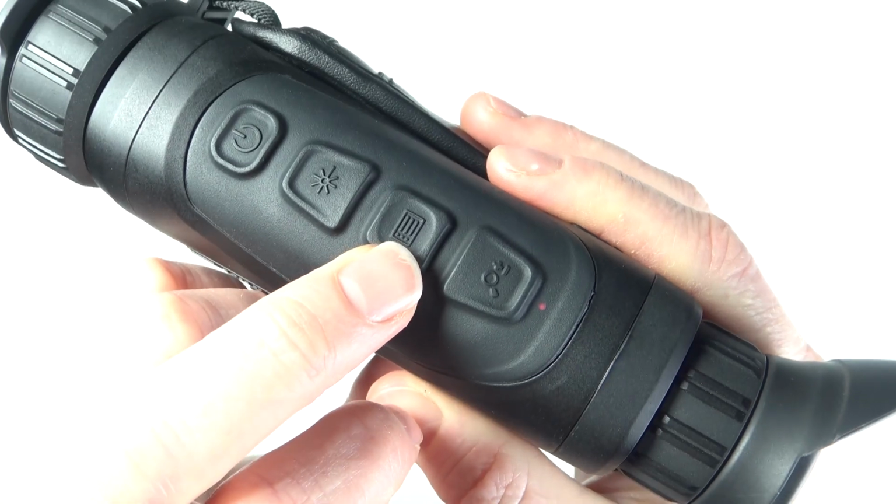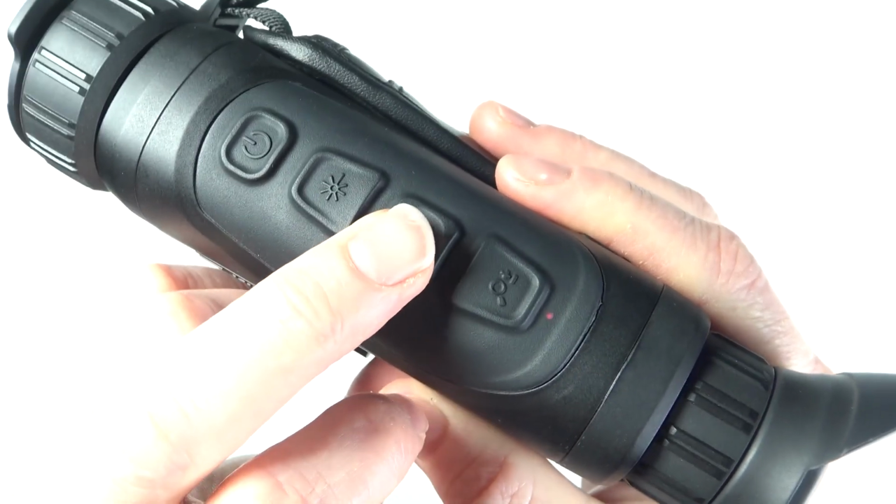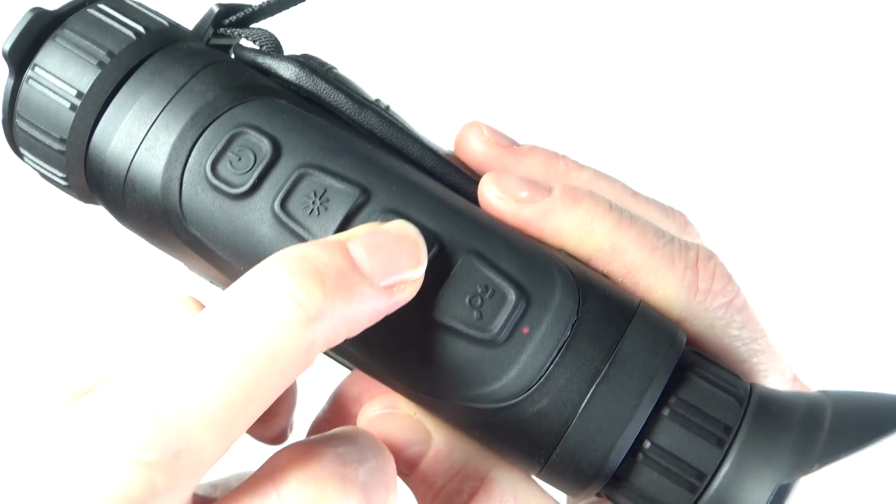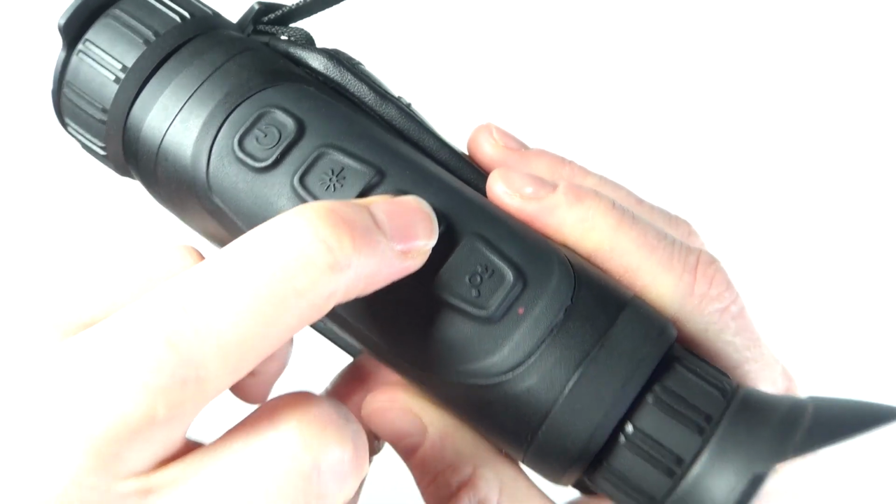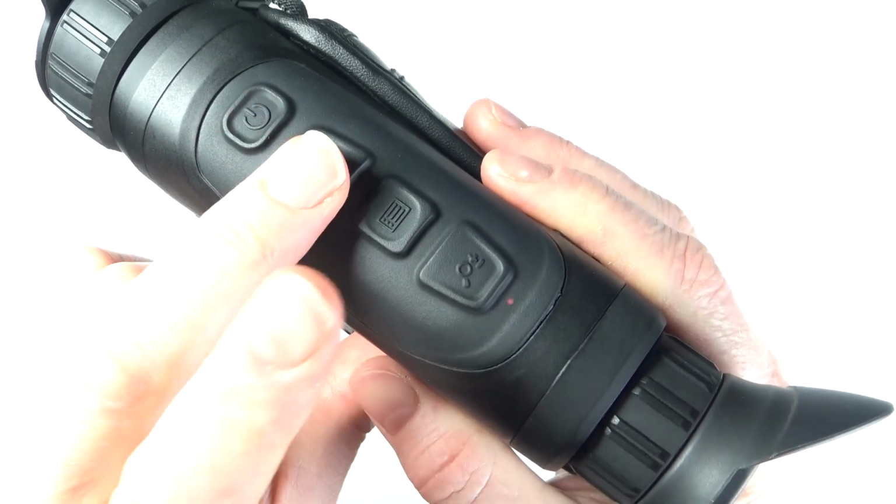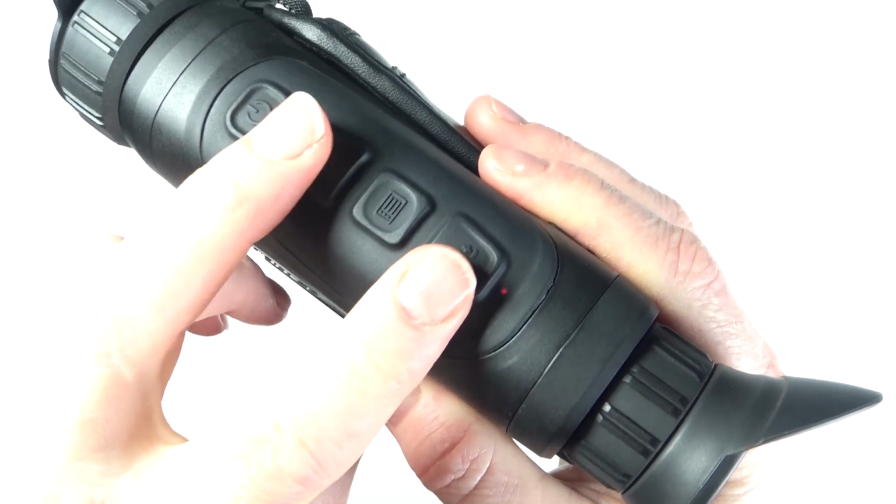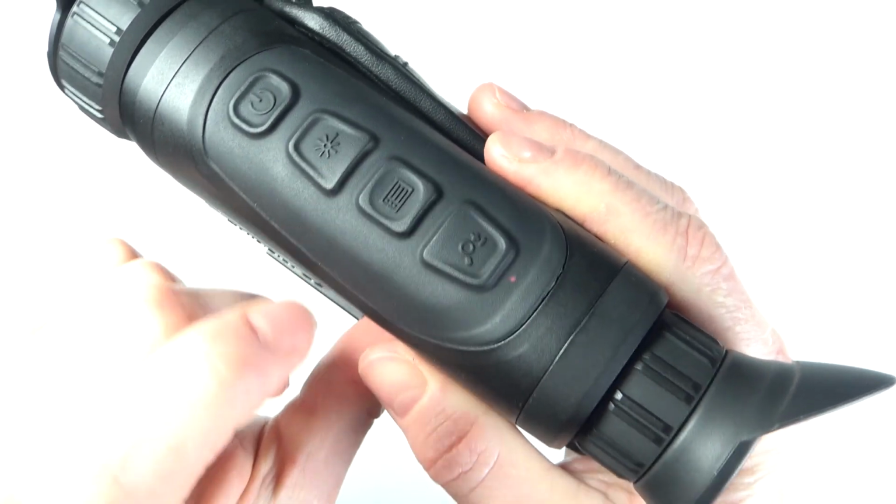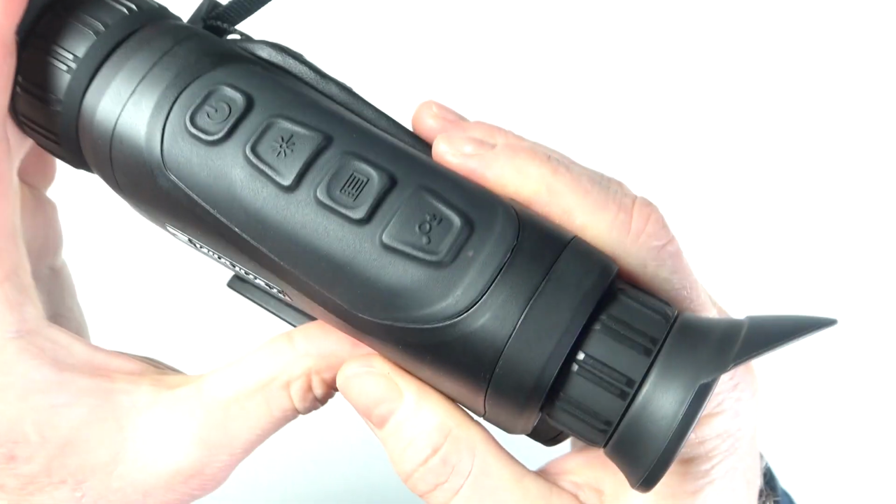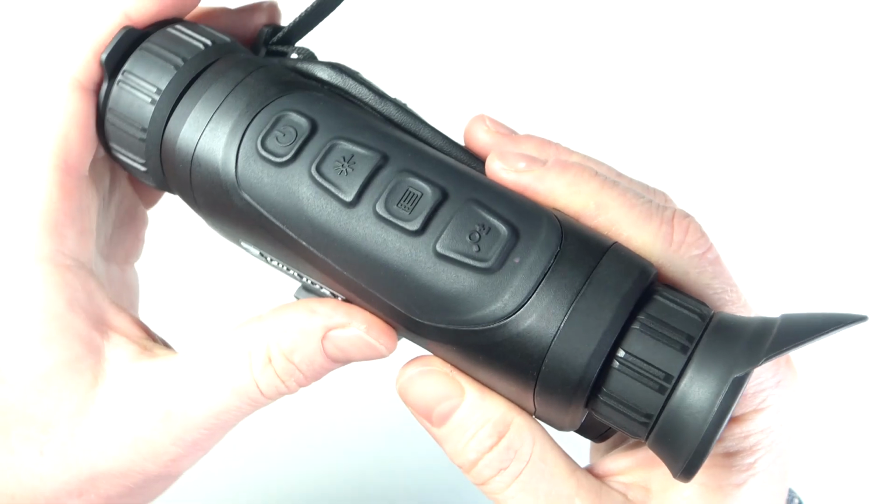And here we have our palette changing button. Now single press on this will cycle through the different color palettes. And if we press and hold it, it'll open up the menu system on the side. And then you can use these 2 buttons here to go up and down through the menu, and a single press on the palette button to enter a menu or to make changes. And that's basically how the button layout works.